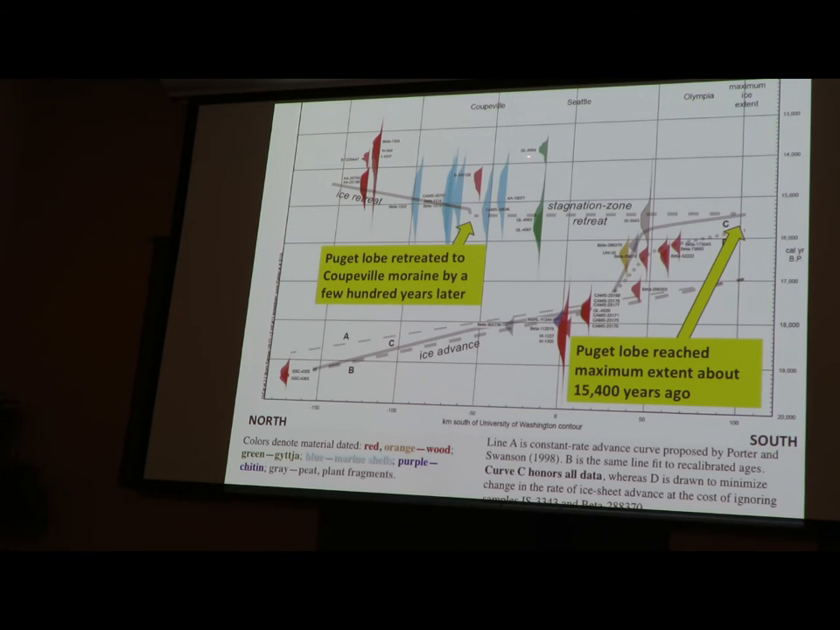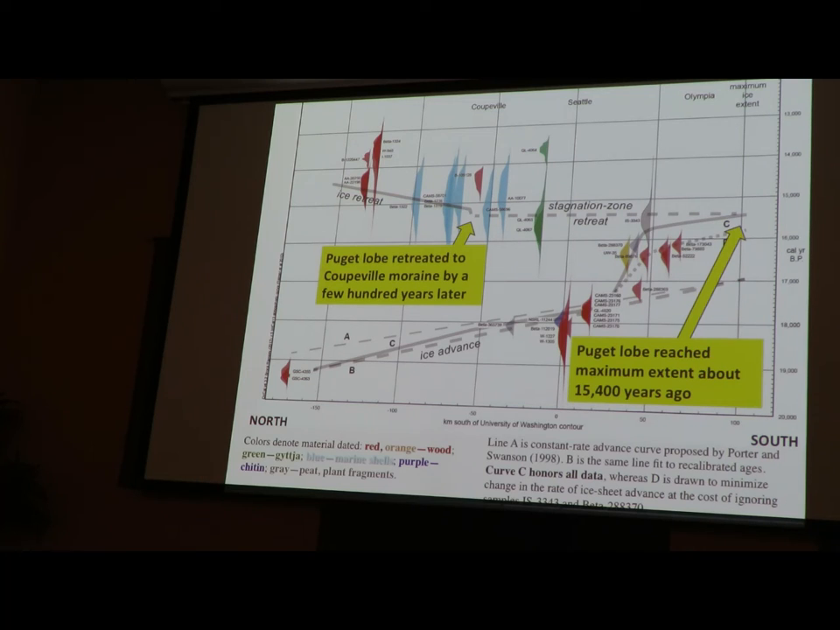In any given one of these, where it's wide is the most likely age, but it could be as little as this or as much as this. And any interpretation has to allow for the possibility that the true age is here, but it's most likely up in here. I think it's this sample right in here, one of these, the one Doug Kovanen collected east of Bellingham that shows that the system was ice-free at 14,500 years ago.